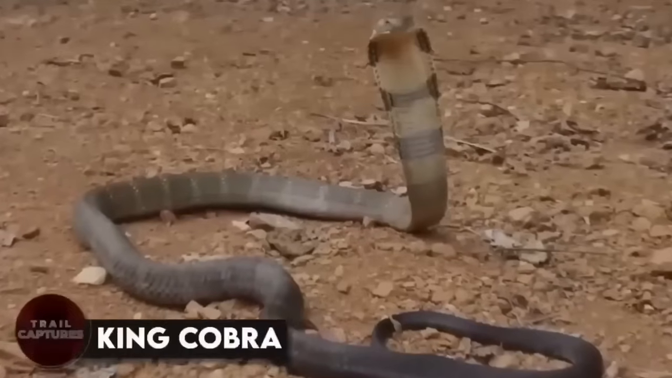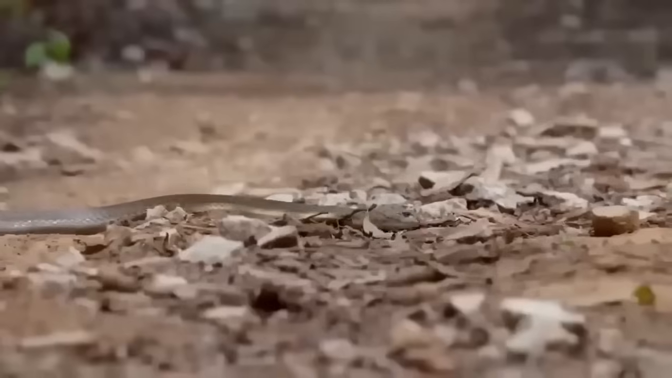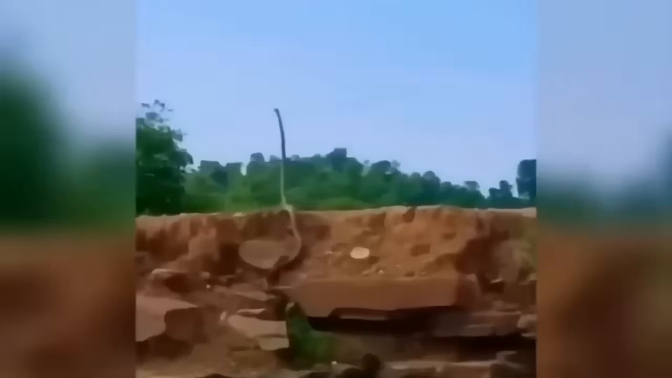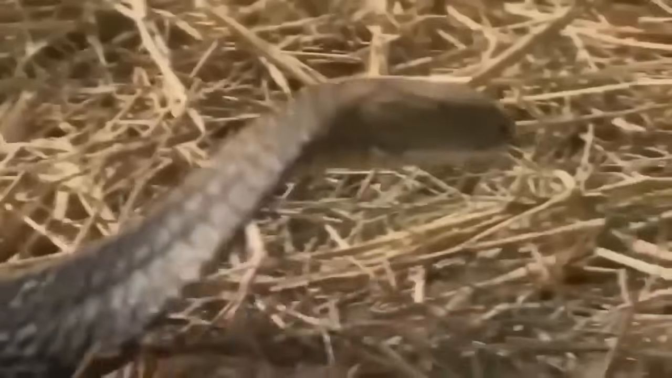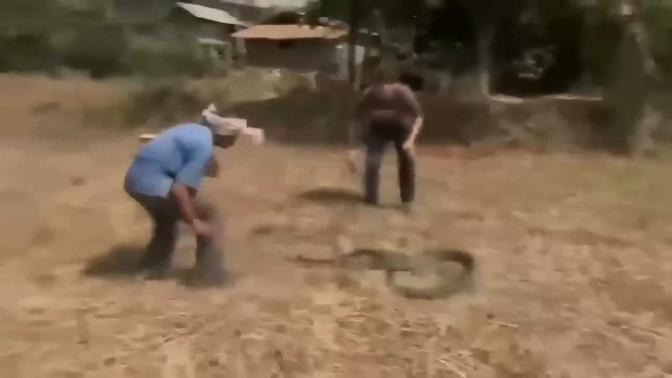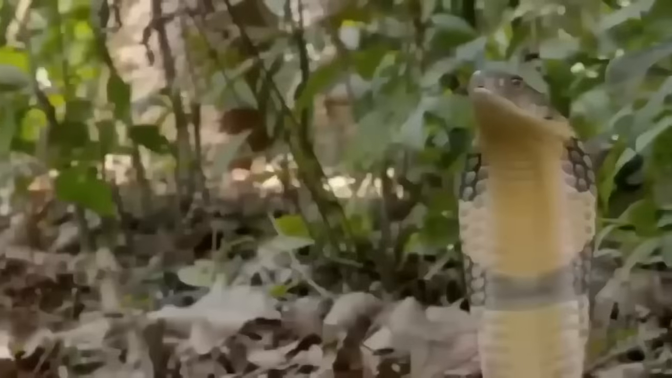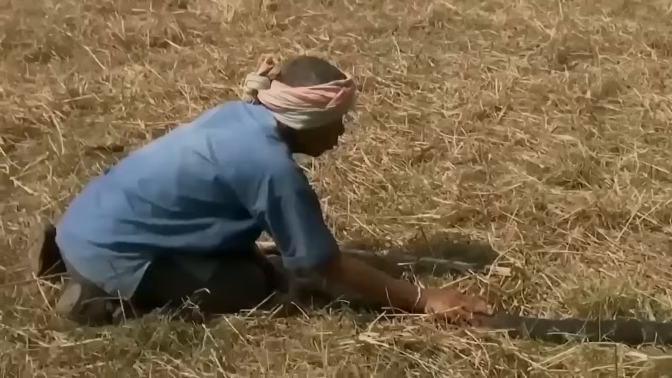King cobra. These guys are some of the deadliest snakes on the planet, and they can grow up to a whopping 18 feet long. That's longer than most cars, people! And let's not forget about their venom. It's no joke. If they bite you, you could end up with respiratory failure and possibly even death. So if you ever come across a king cobra in the wild, just remember to give them the space they deserve and admire them from a safe distance. After all, it's better to be alive and well than up close and personal with one of these deadly snakes.